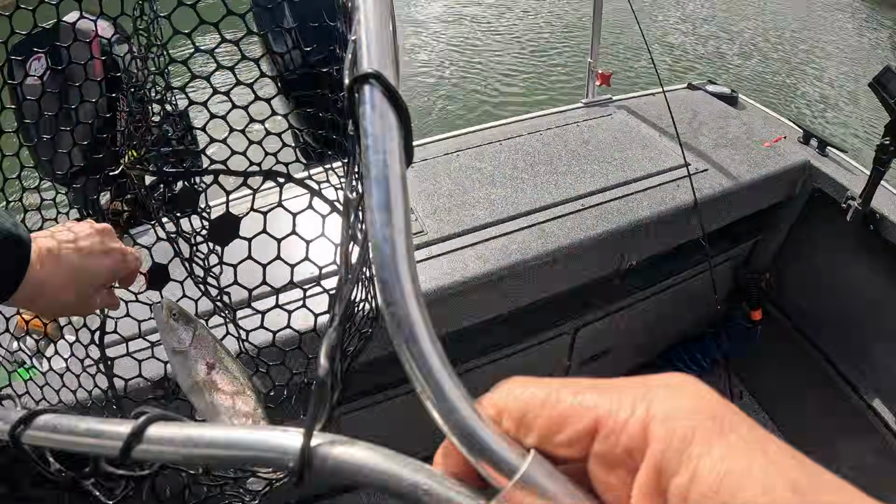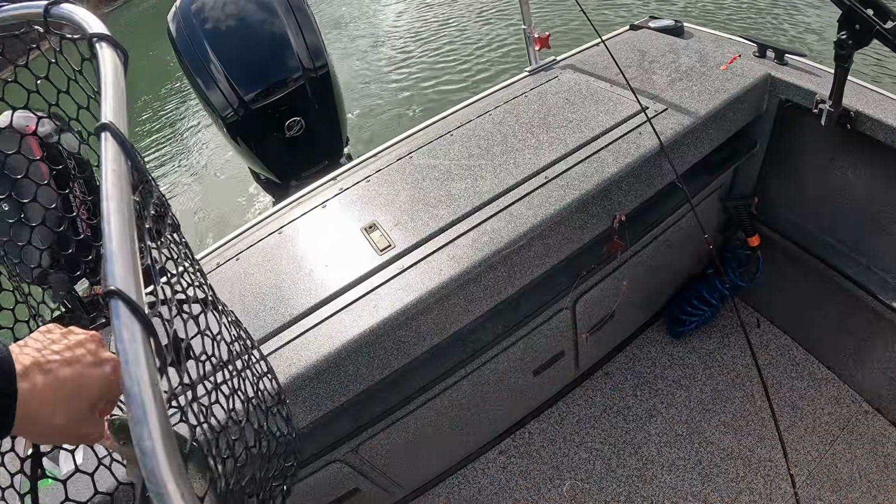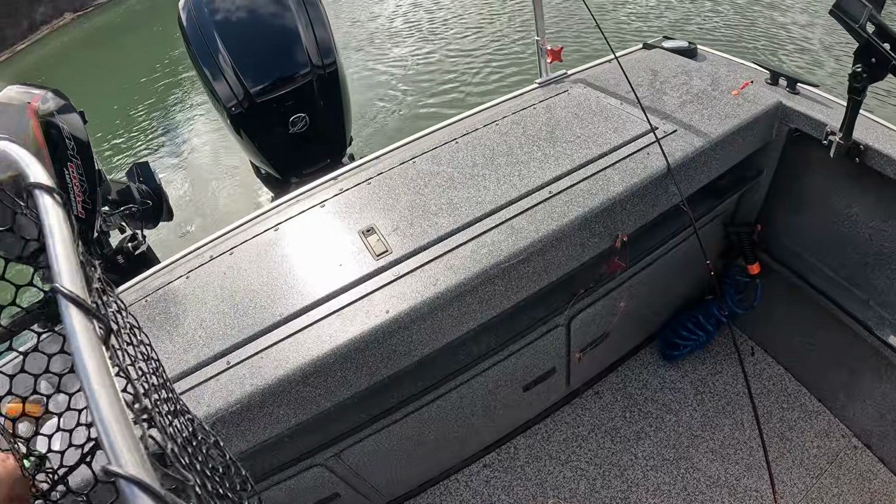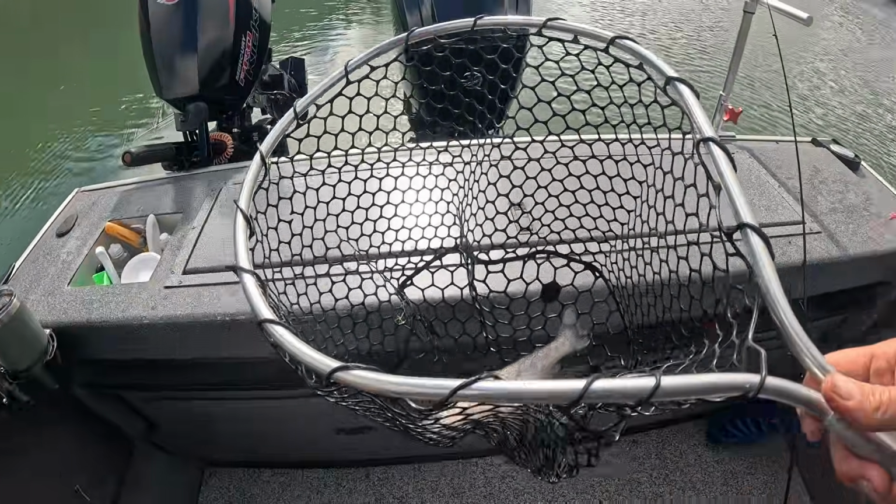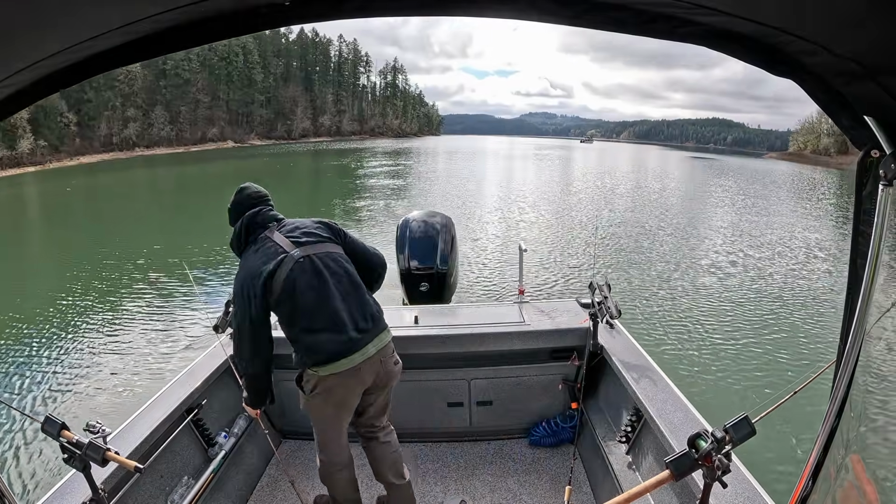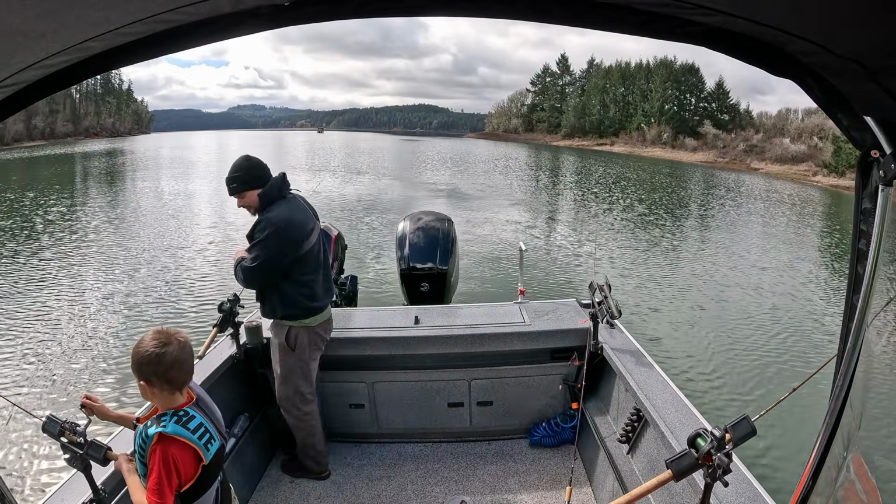I'm tangled. We're all kind of tangled. We're going to get her untangled. I guess we should have been down in this cove the whole time, huh? Yeah, what were you doing? What were we doing, huh? Not too much, not too much.